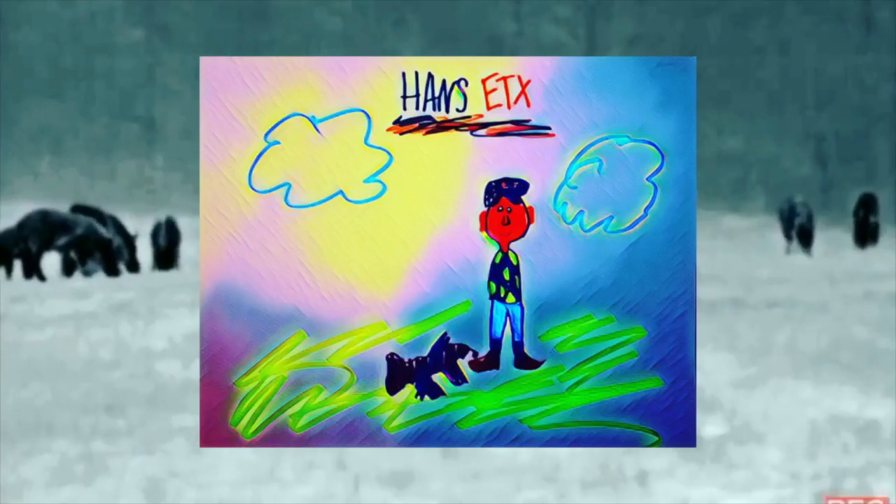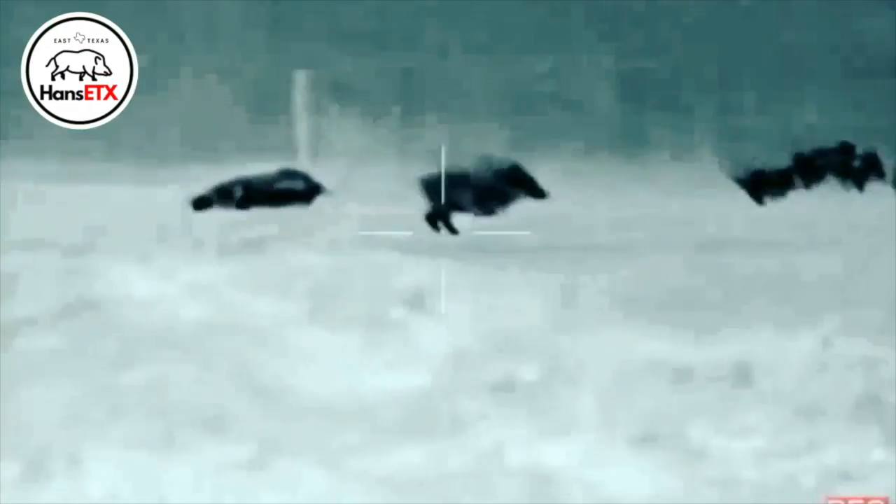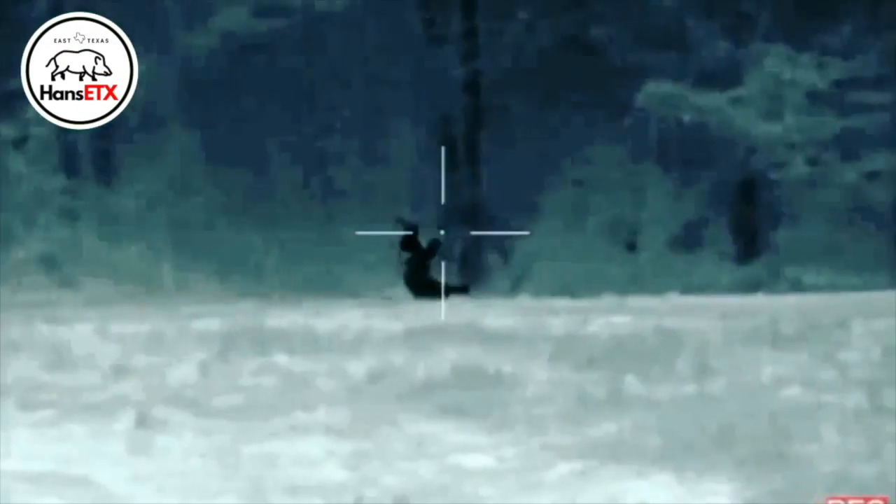One of the least expensive weapons mountable thermal scopes. Here we go. Baking pancakes, making bacon pancakes. Take some bacon and I'll put it in a pancake.